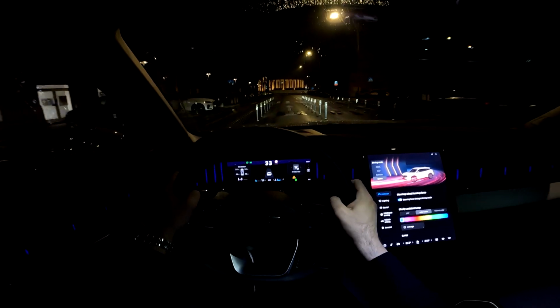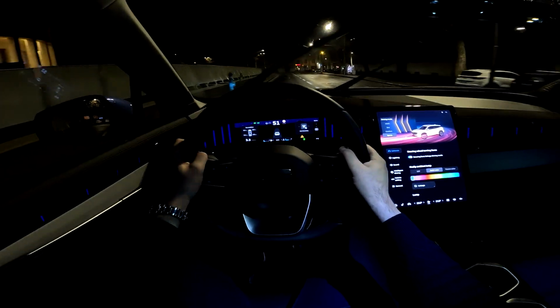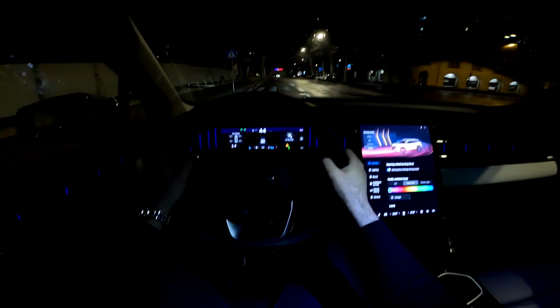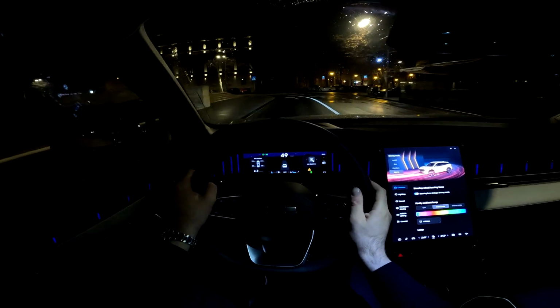Let's put the sport mode now. And I'm really loving the feeling that you have here behind the steering wheel. Again, this driver-oriented interior, lovely screens, and the way that the car feels on the road, so good. I will do another lap here.